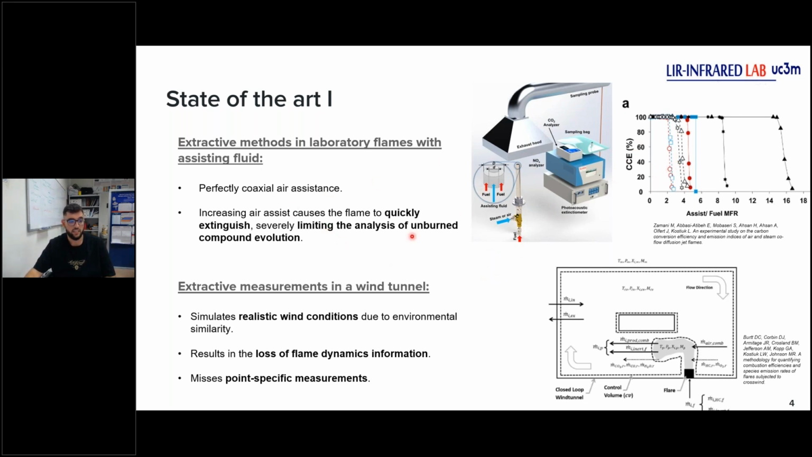So the next study in the laboratory, more or less scales, we have extractive measurements in a wind tunnel. These measurements are in a more realistic condition because we have a crosswind effect on the flame, and the flare is more realistic because it's bigger than this one. But the problem is we cannot see the flame dynamics, and the measurements are samples because we extract the flux of the several gases at some points of the tunnel, but we cannot see around the flame.